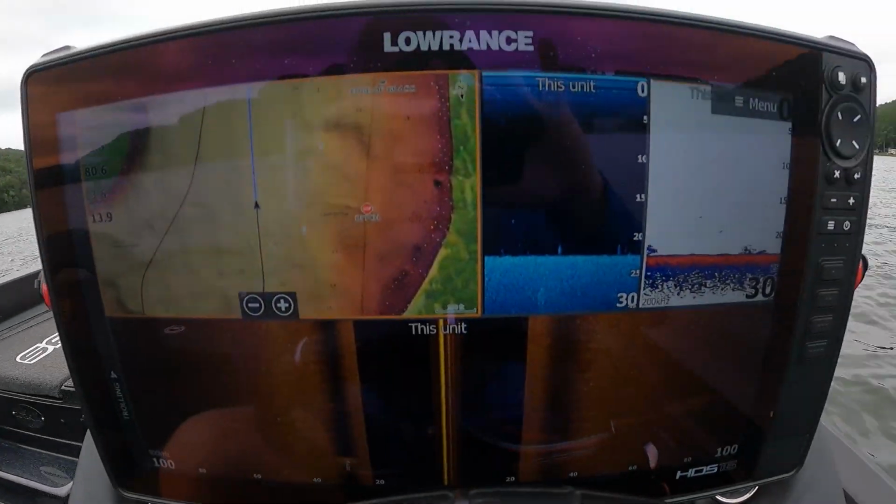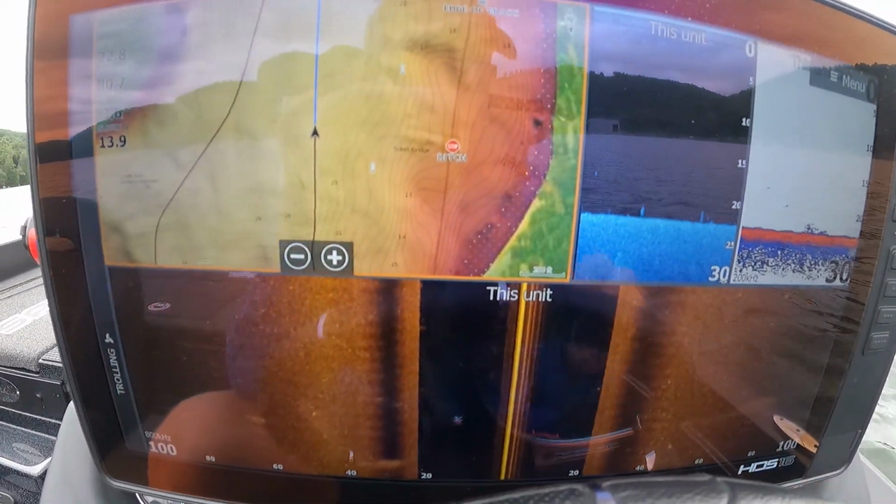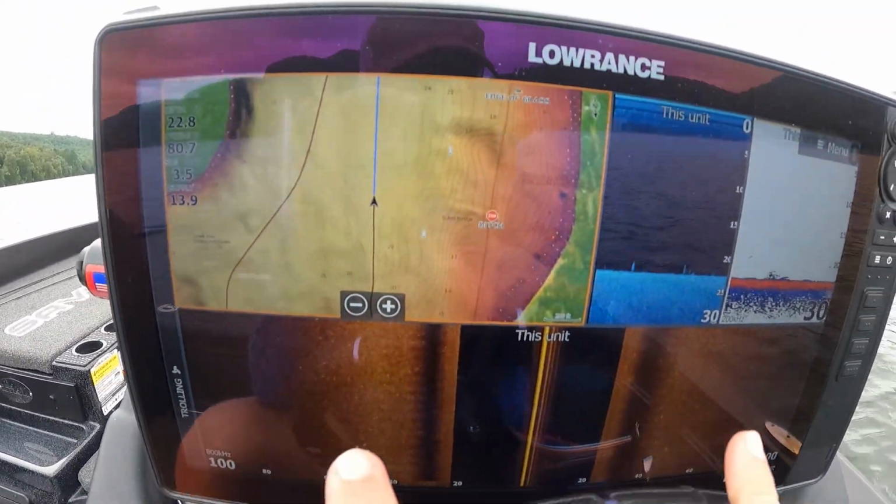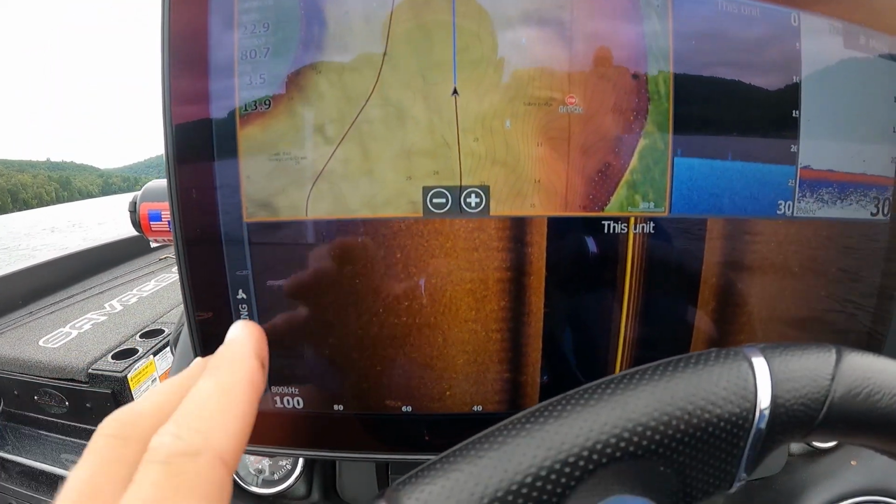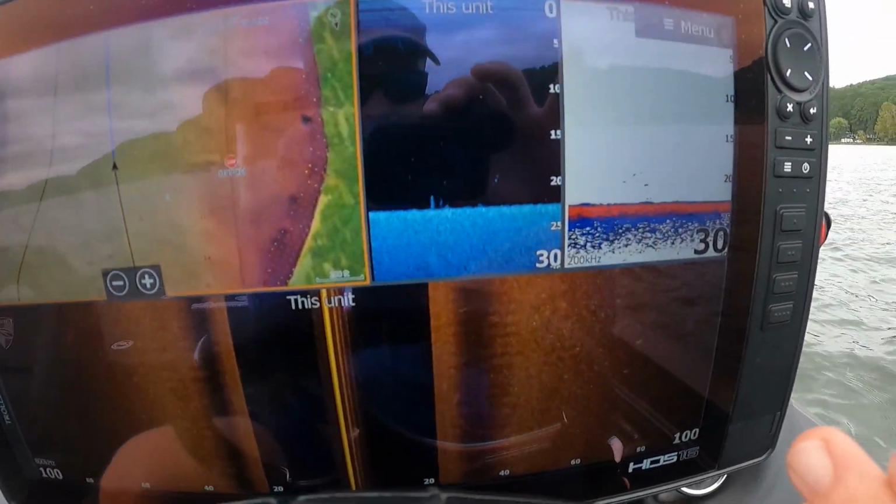So real quickly here, before we get going on the rest of this video, I want to show you how I have my screen set up. I know you guys have already seen it, but I want to explain it to you and why I do it this way. So I have my side scan set up at the bottom of the screen here. I like it to be at the bottom, and I like it to be really wide, because that allows me to have the clearest, biggest image of each left and right side of the boat.